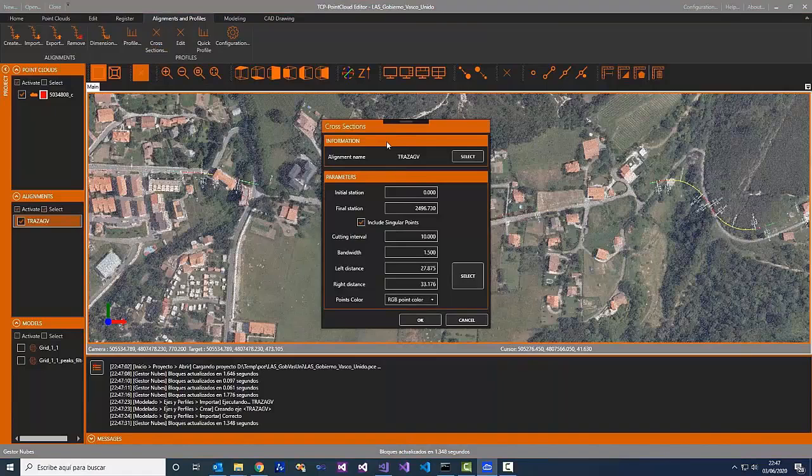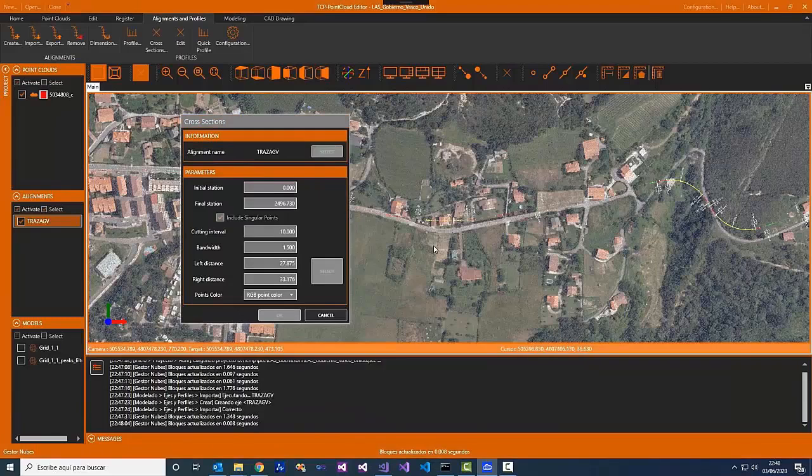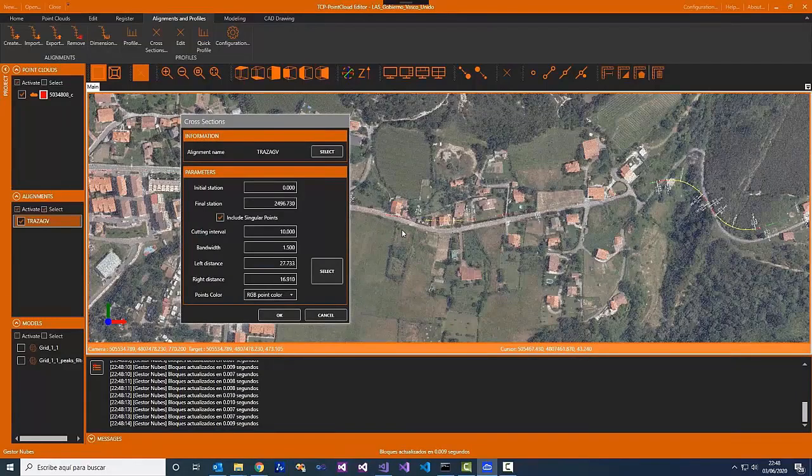This will generate all the cross sections, and we have more parameters this time. We have the cutting interval and the left and right distance to the alignment in order to generate all those cuts of the point cloud.